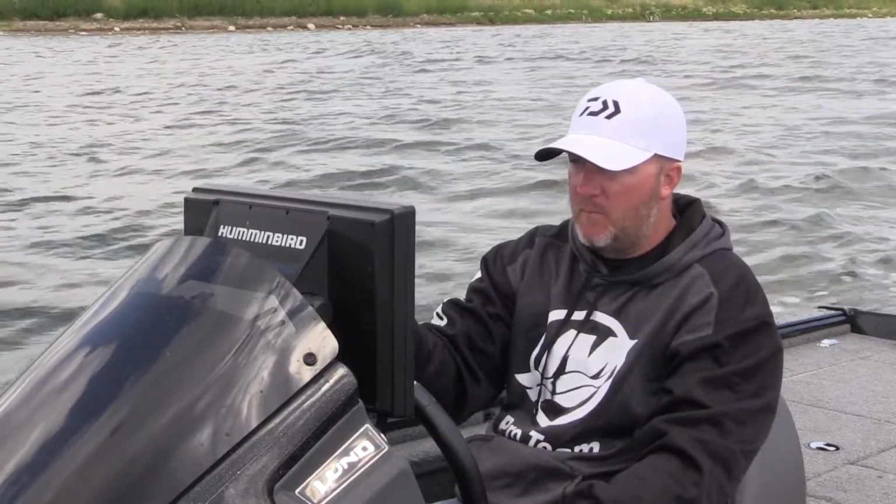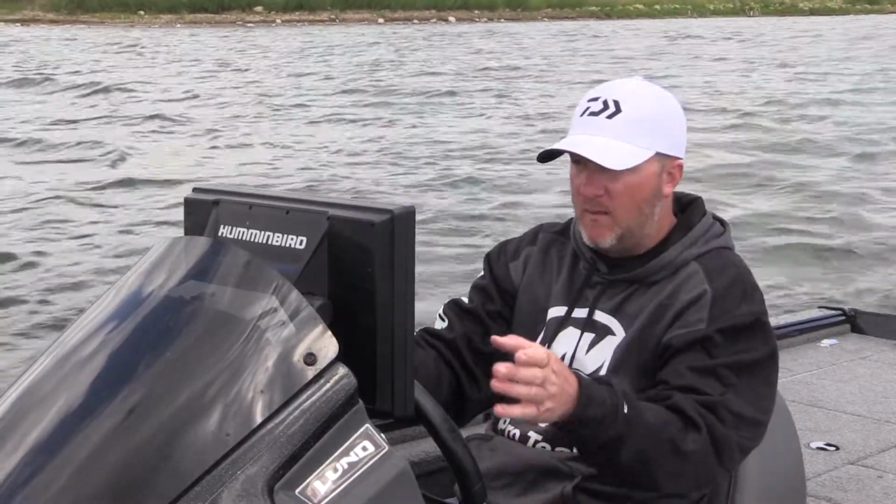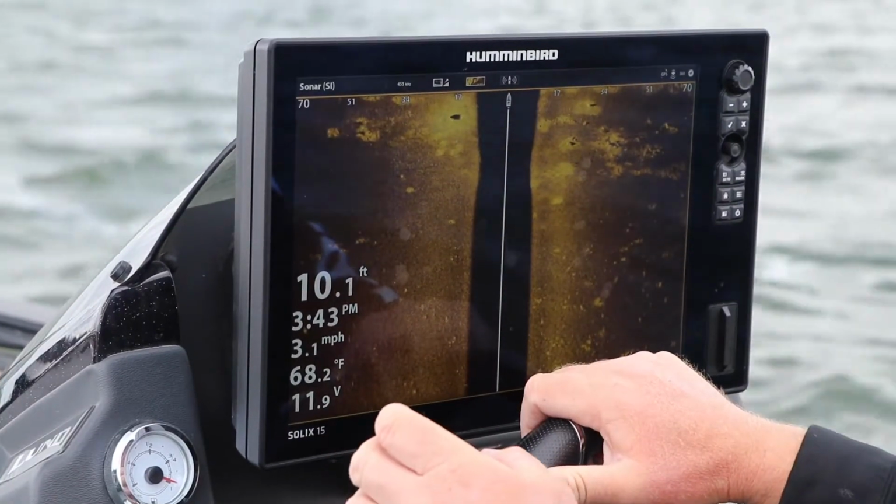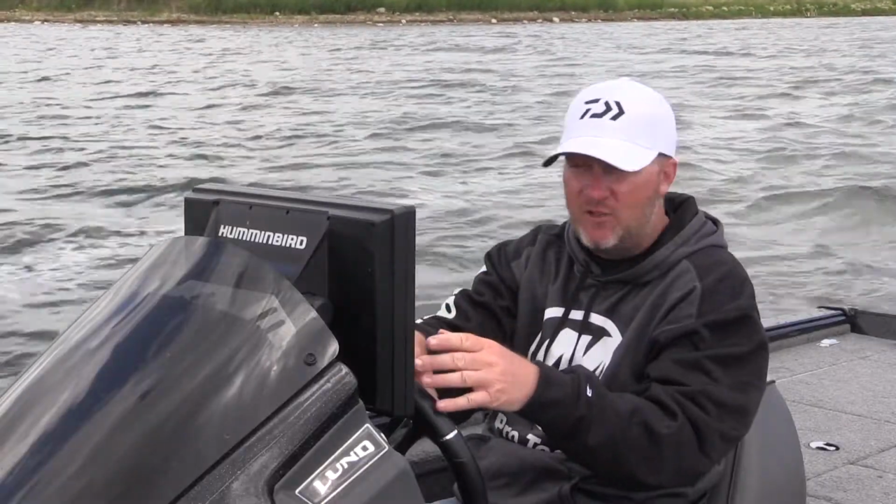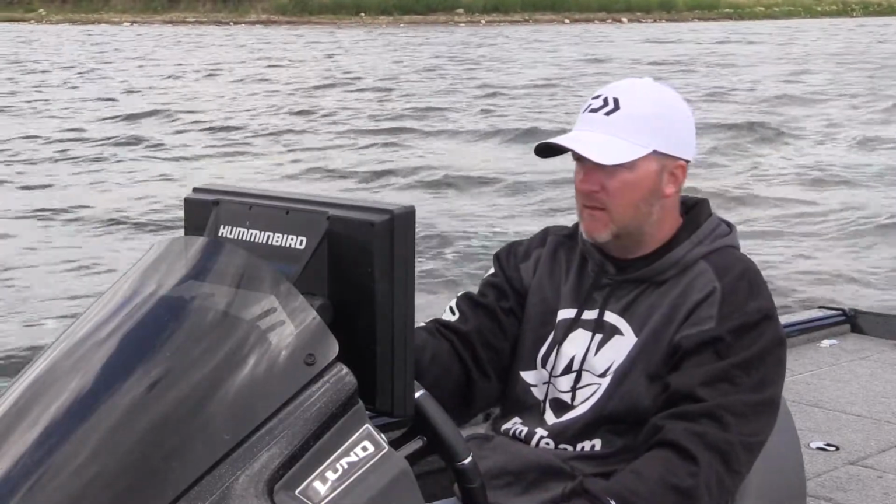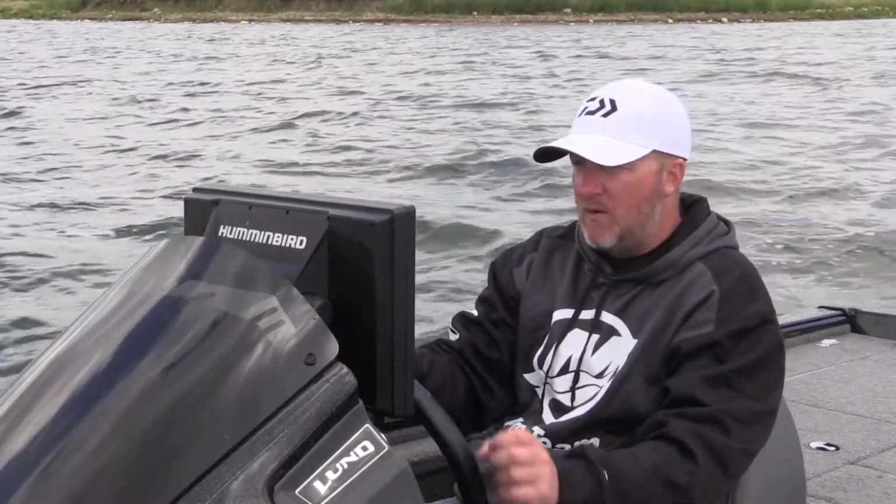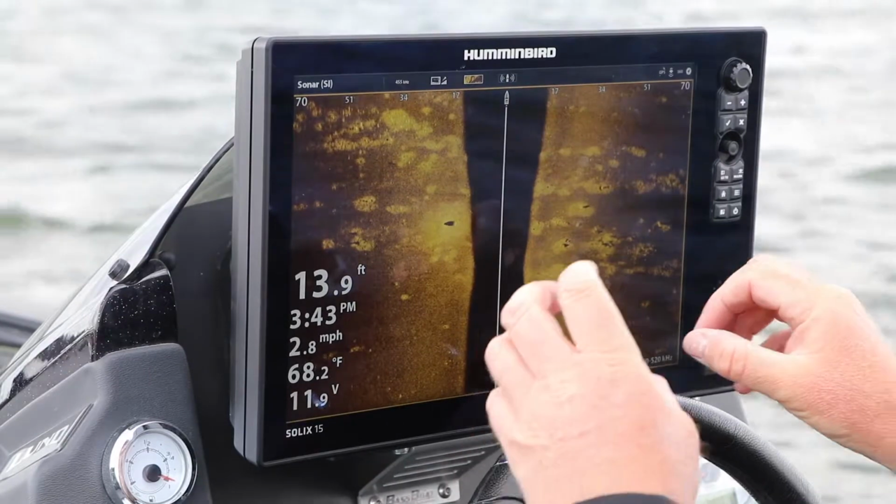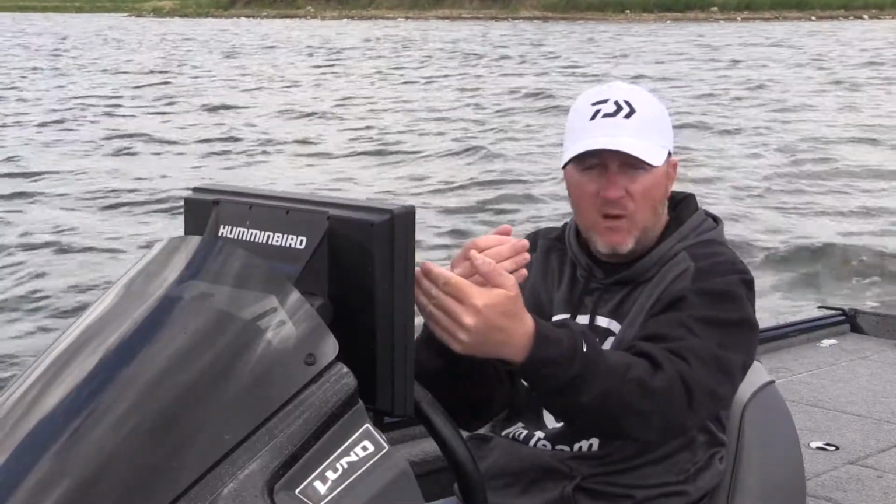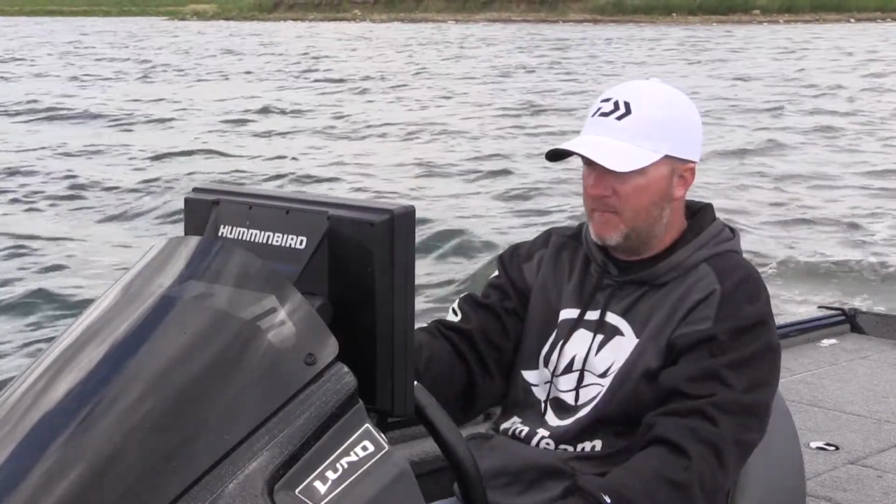Now, for most types of structure, it doesn't matter if you're on the 455 or the Mega. If you see gravel patches and rocks, they don't have to be crystal clear. You know that's an area you need to check out, and a lot of times spots that those smallies will gather on. It is nice though with the Mega where you can have that real high def picture and then zoom in, and you can zoom in like 3-4 times and get right up to that rock, and if there's fish laying around there, you'll be able to see them.